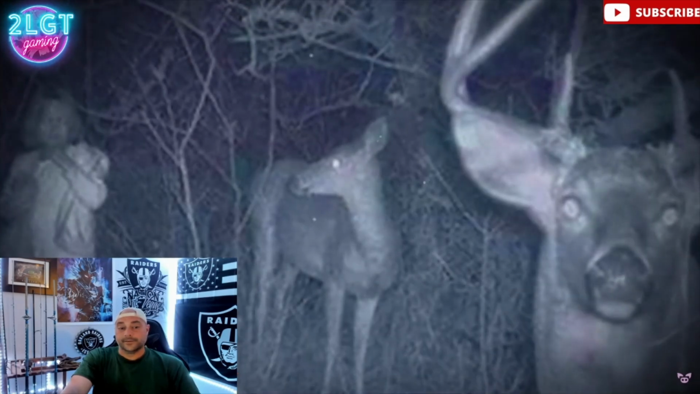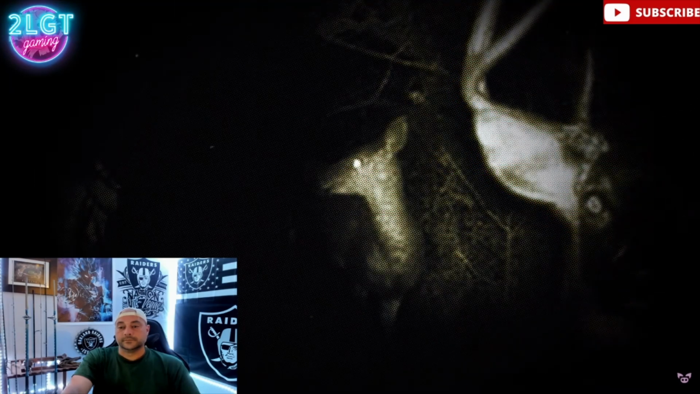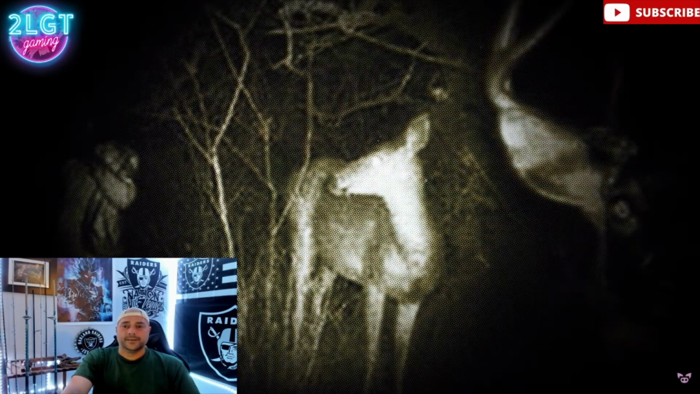Campsite, and the girl may have just been curious about the animals. But still, it's scary enough for a girl that young to be so close to a buck of that size in the middle of the night. By herself. What do you think is happening in this picture?